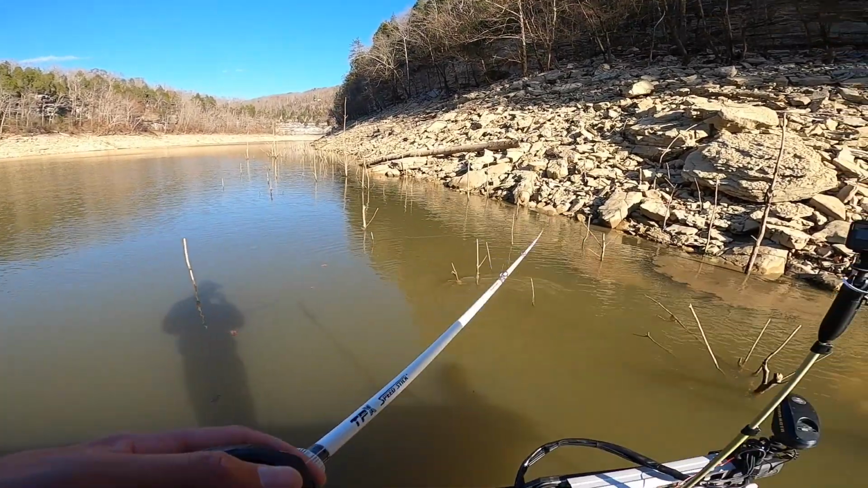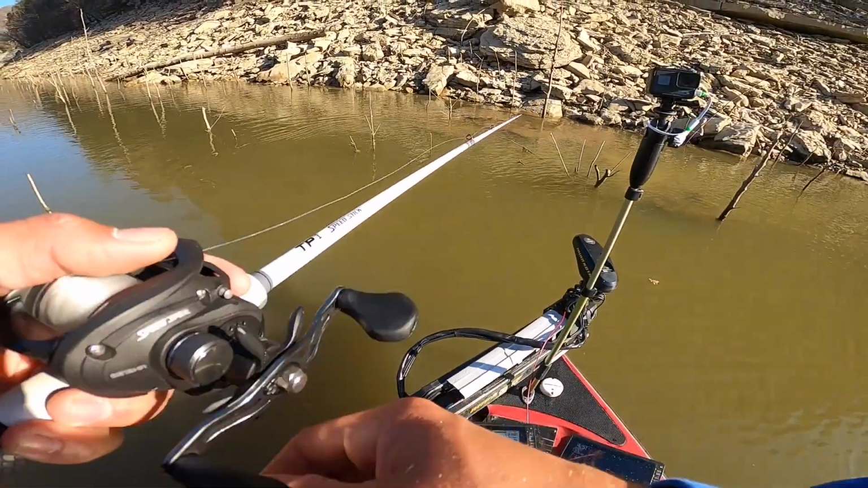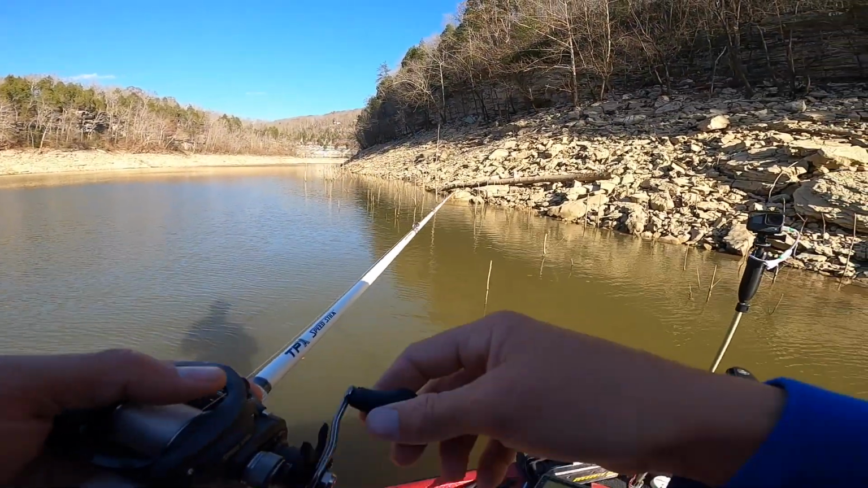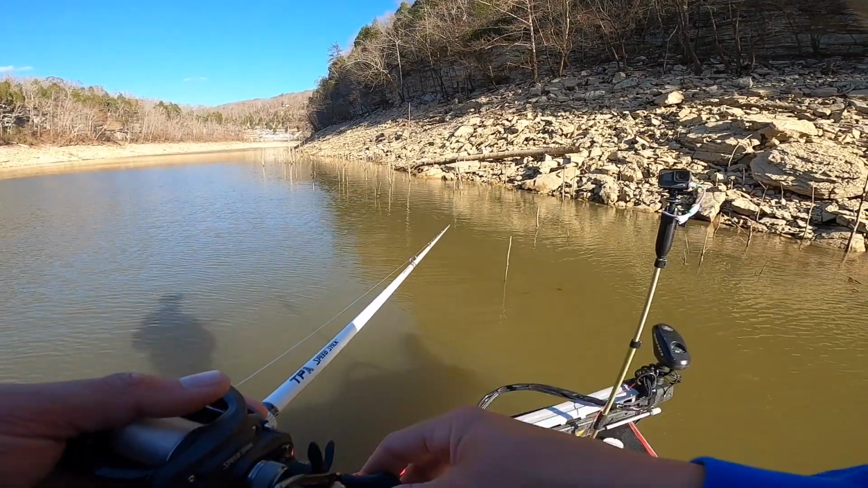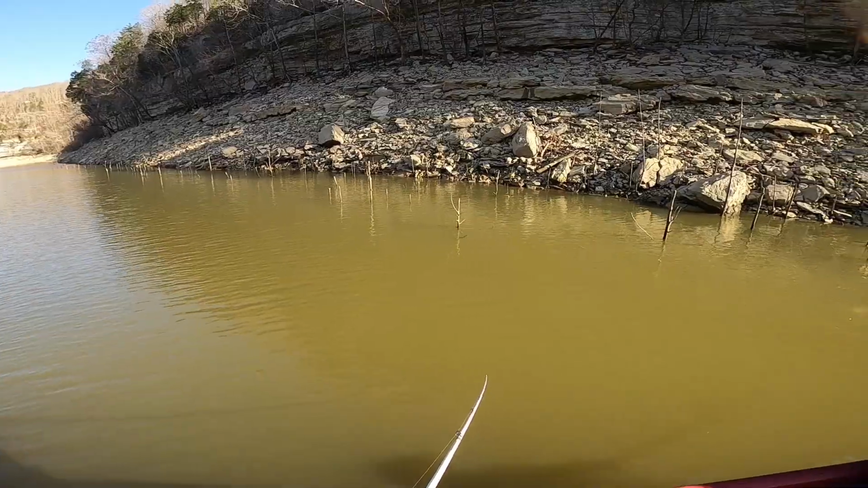Oh, I just spooked one out. I love throwing this finesse spinnerbait in colder water. We're back up the river. The water is about 6 degrees colder, 52 degrees. This turtleback blade on this spinnerbait is perfect for colder water. You just slow roll it along the bottom. Your best bet. Shatter busting. I just munch it. There you go.